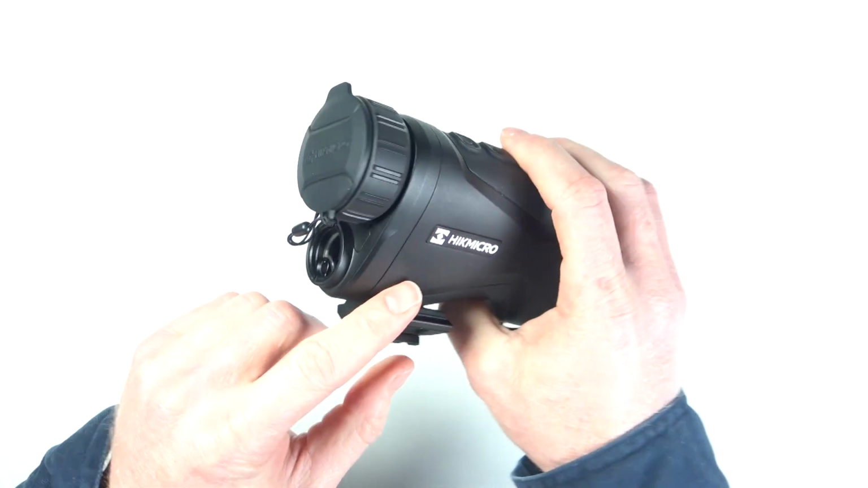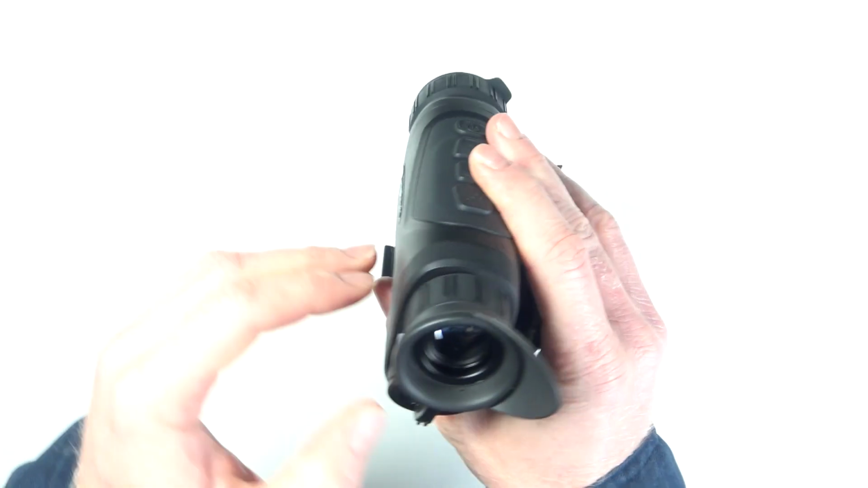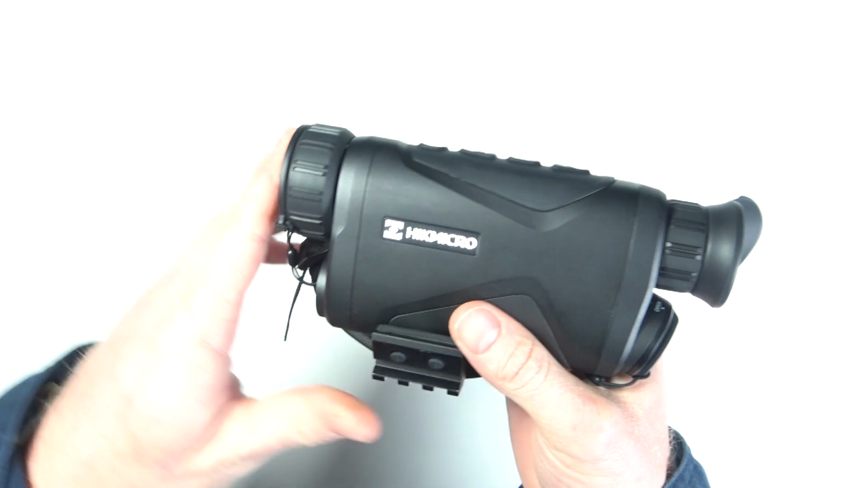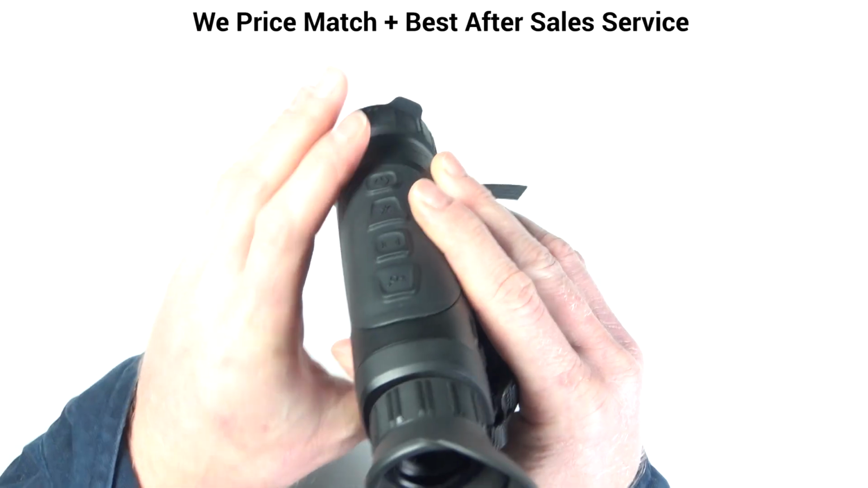The main difference between this and the Falcon is it has the rangefinder built in, which can be very handy, particularly for shooters, to be able to get a distance on the animals that they're trying to get close to take out. It's much more useful than you might think.